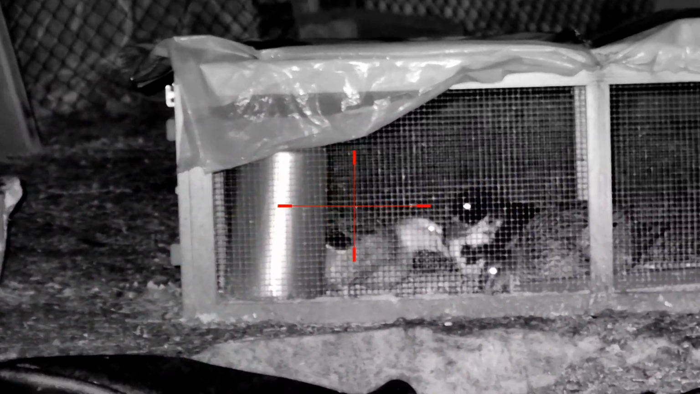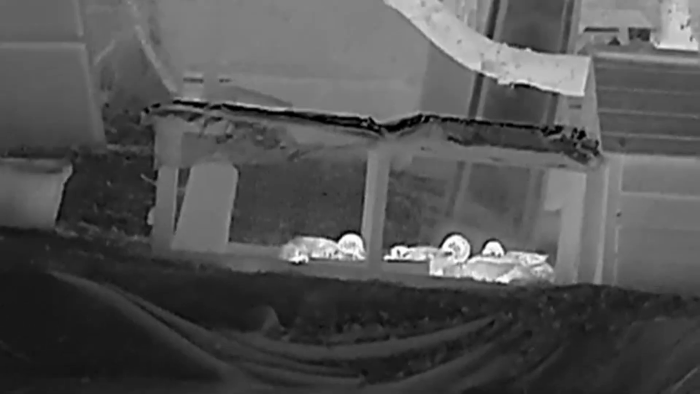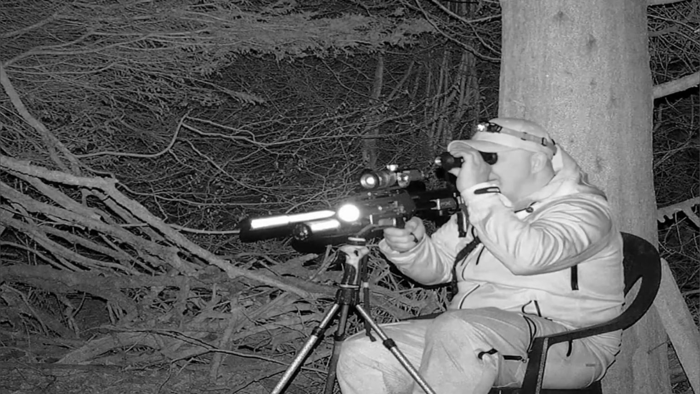So it has gone a little bit quiet now around the pen. The ducks are happy, settling down, until now.